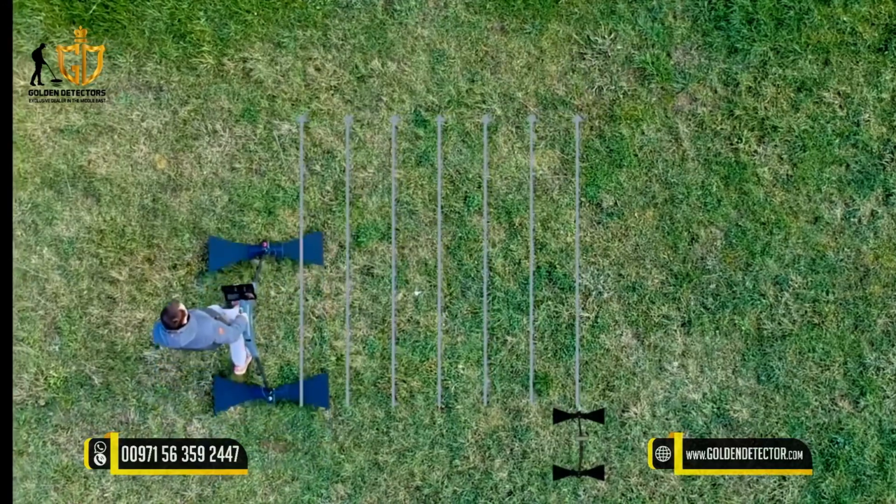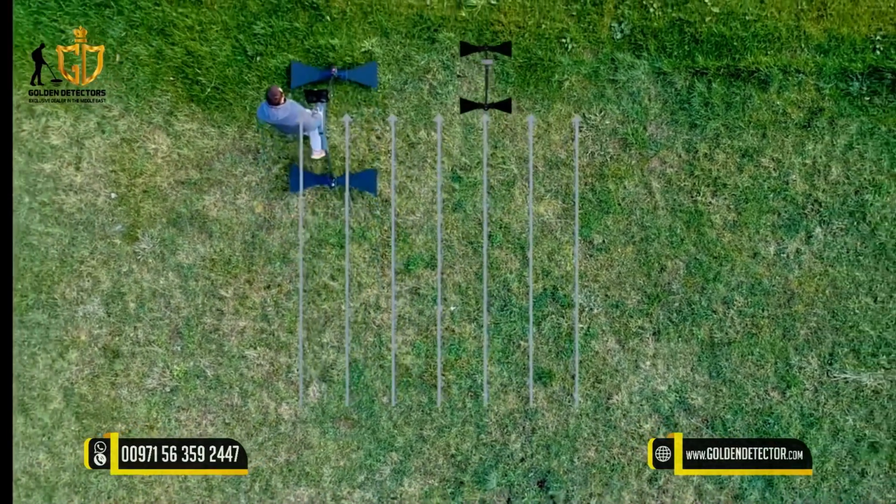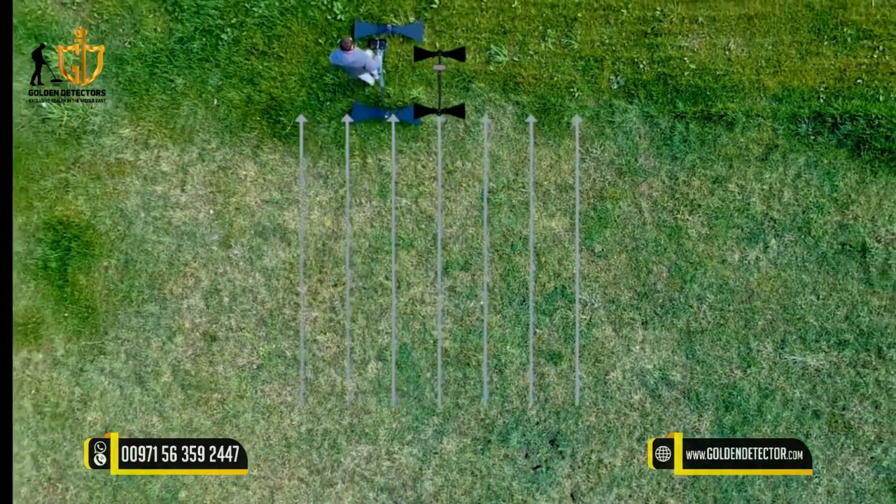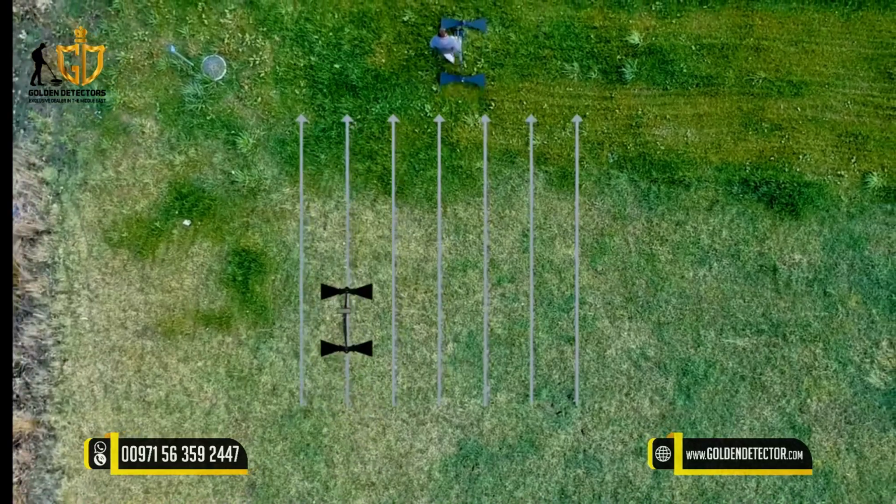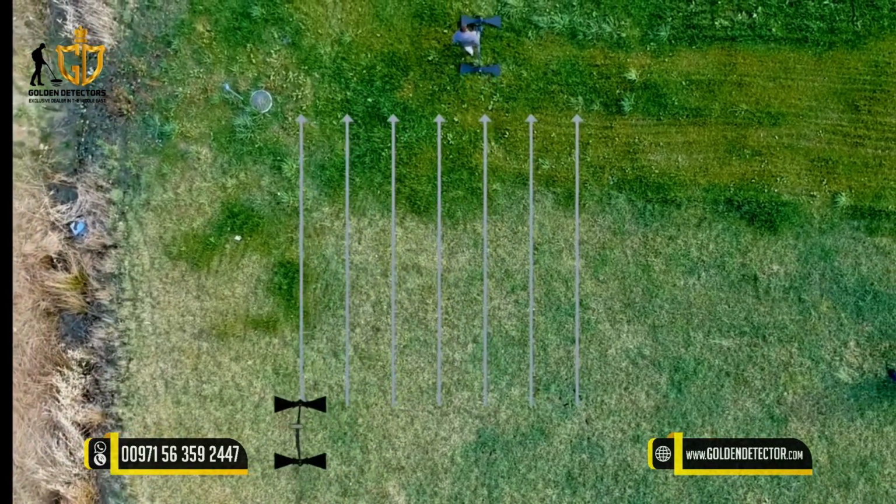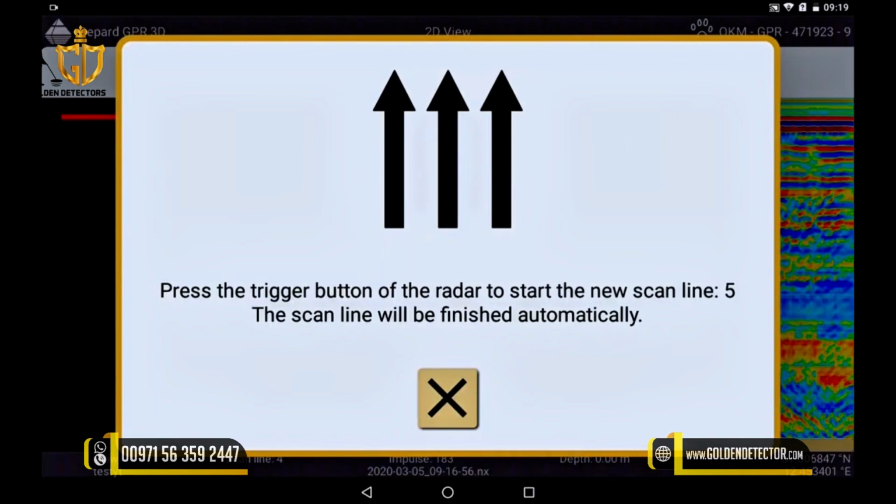You can use the impulses of the device to acquire a pace, so that you always walk at the same speed and get a consistent result. The fourth scan line is finished by clicking on the small X. Save the scan by clicking on the check mark.